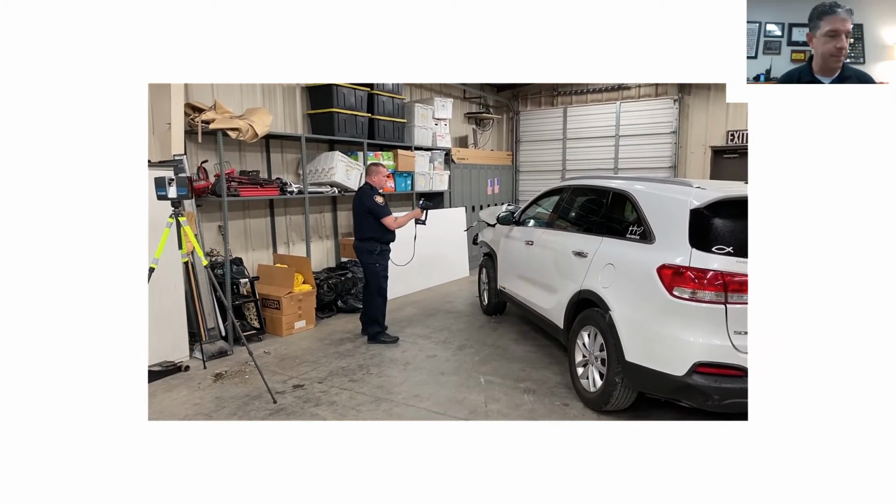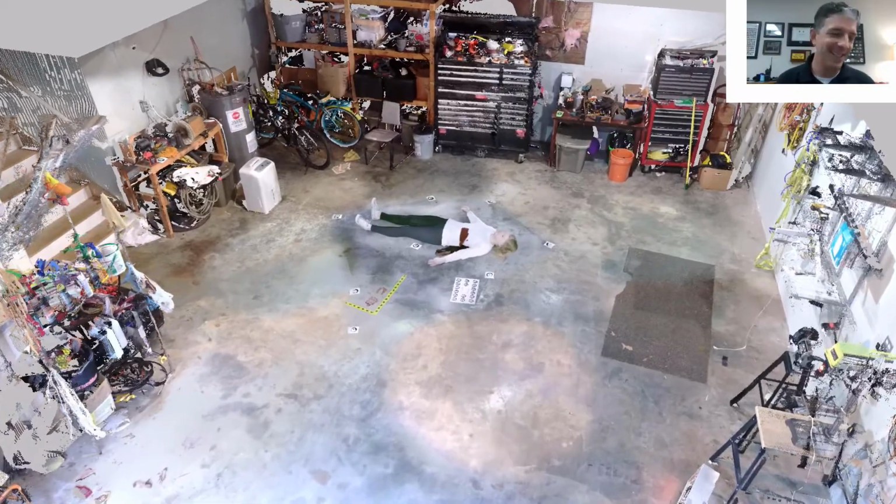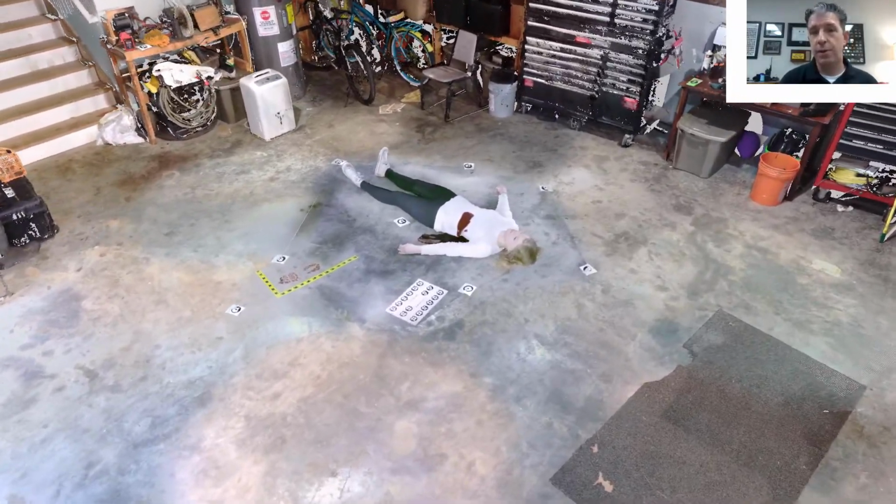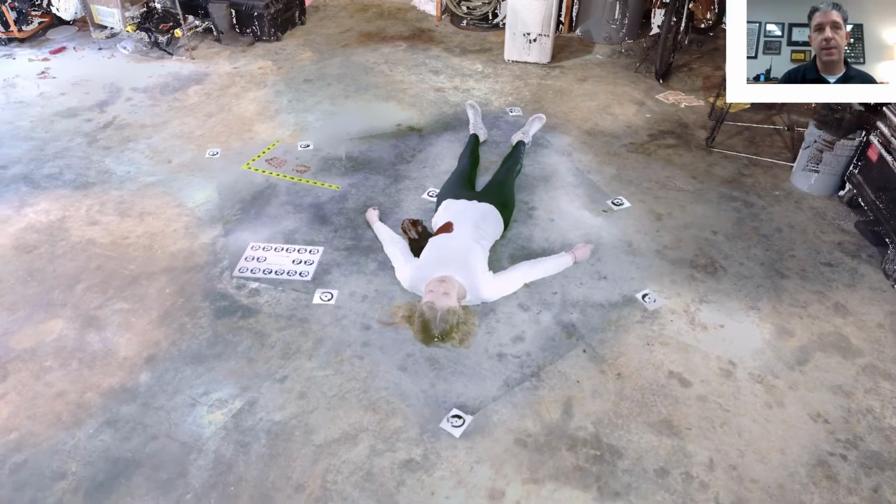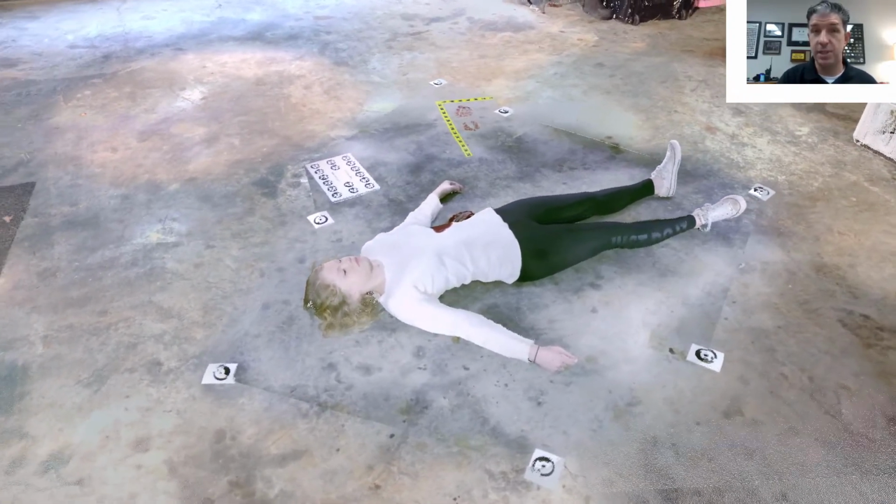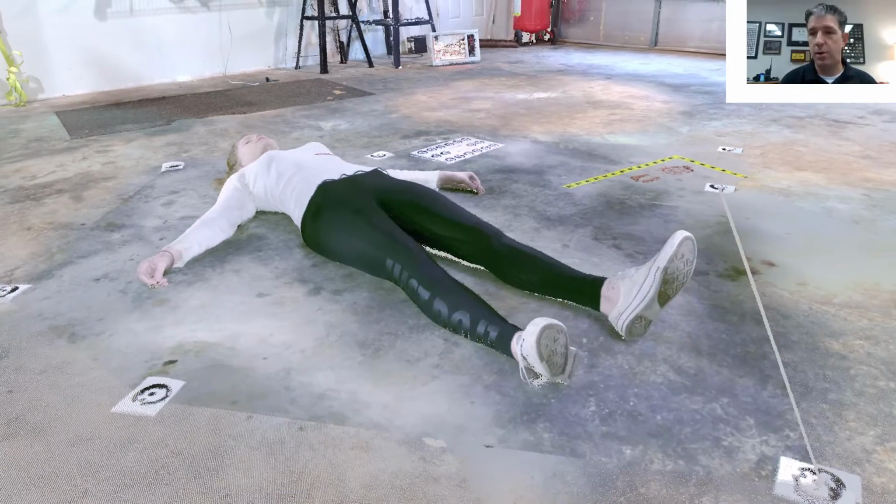The body that David showed, his son's ex-girlfriend, right before I got to scan with the Freestyle 2, we had a homicide in an extremely tight situation inside. The interior of the house was very small. It was in a hallway, just a typical hallway.